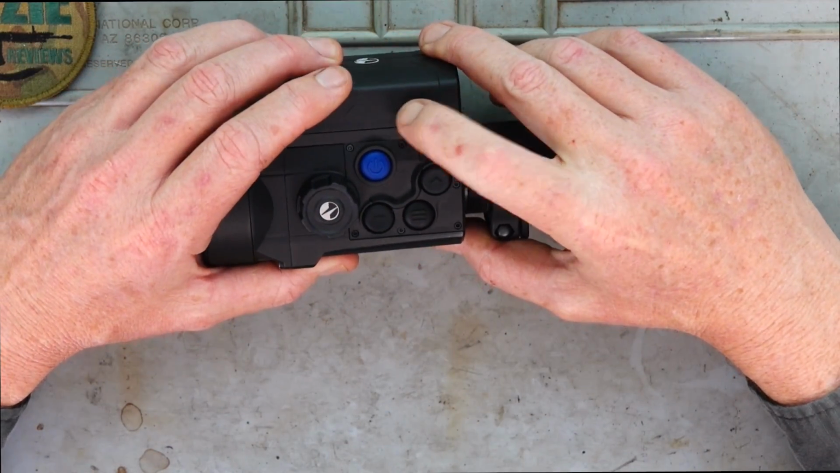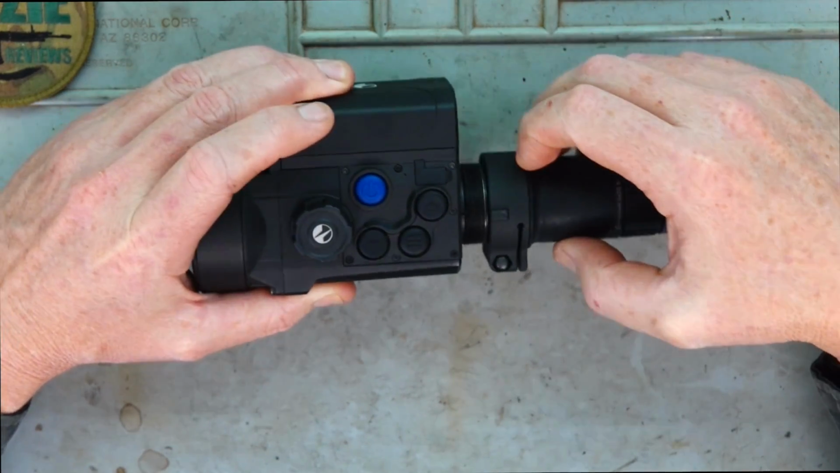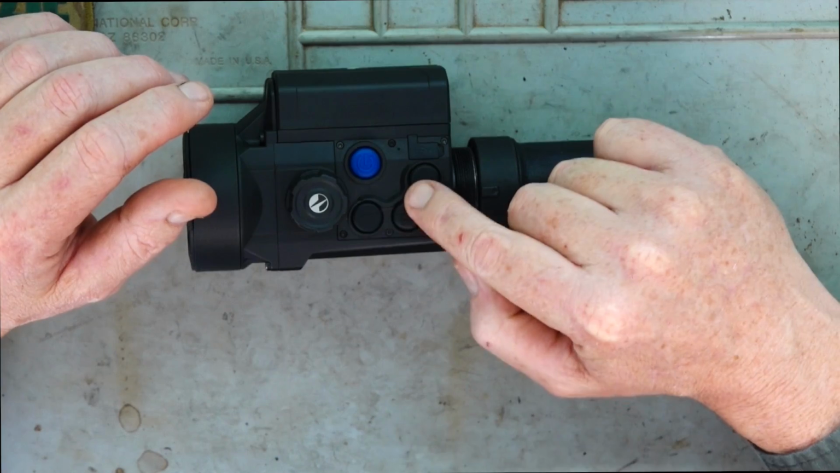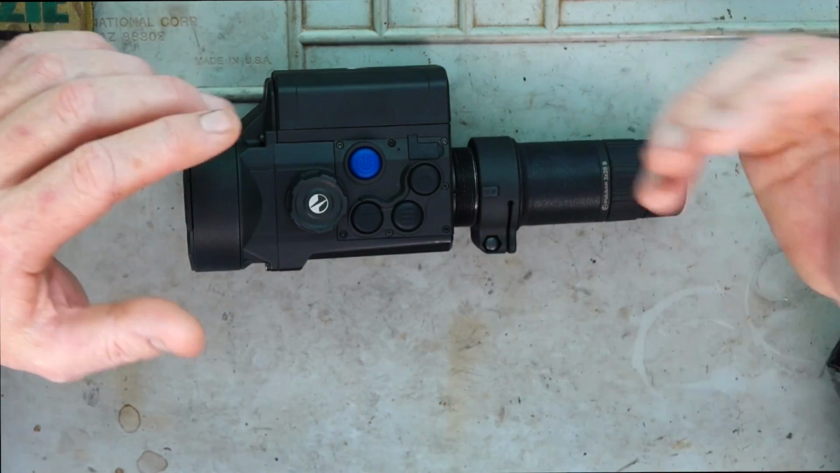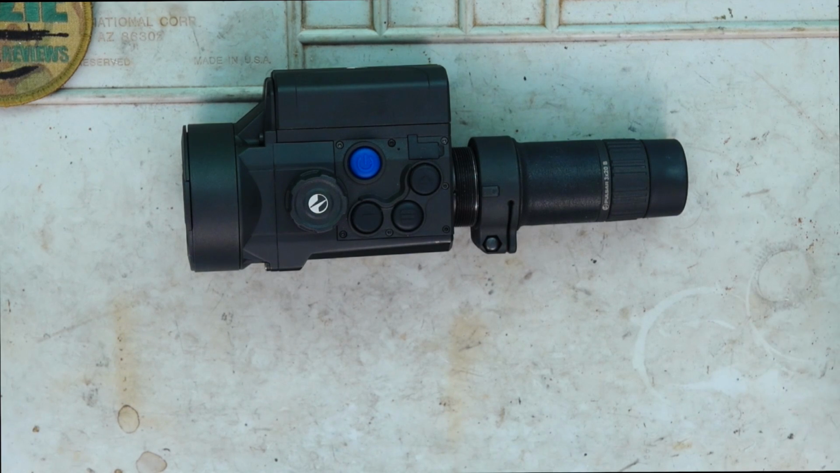We've got an internal 16 gig memory. It can be basically used as a standalone, in the sense of you can use the buttons here to activate it, record it, because obviously you can record video, you can take photos all internally, or there is the Streamvision 2 app.